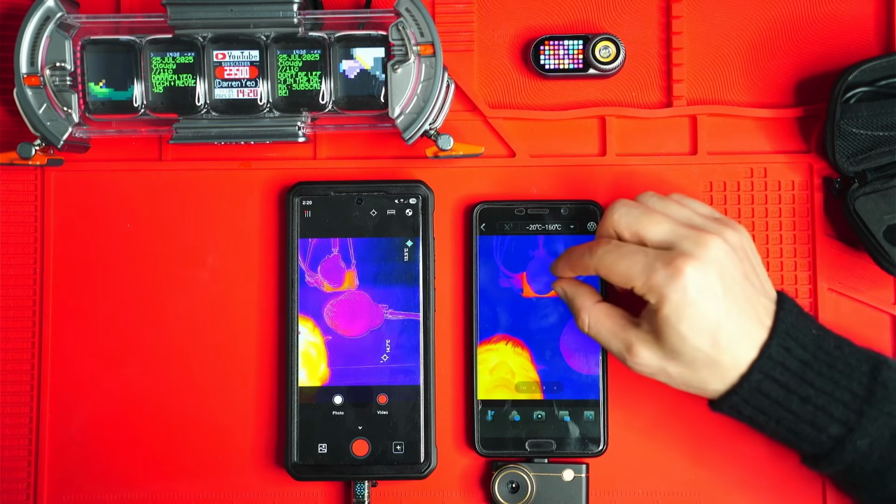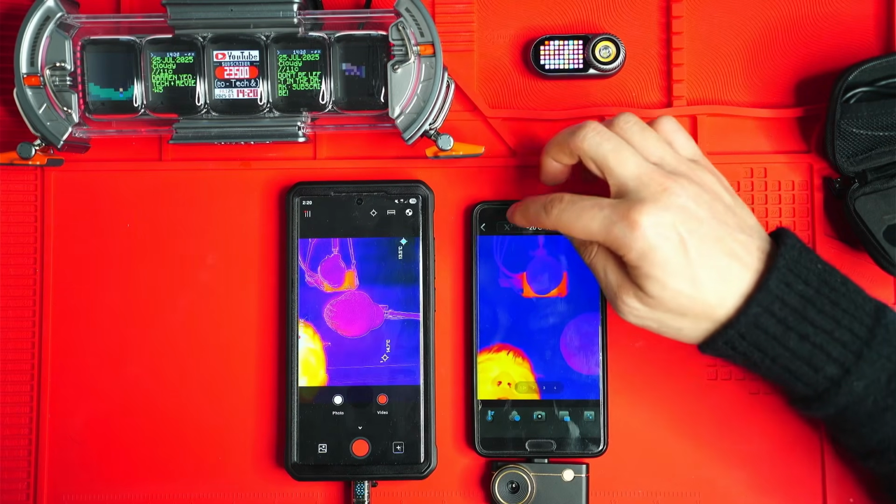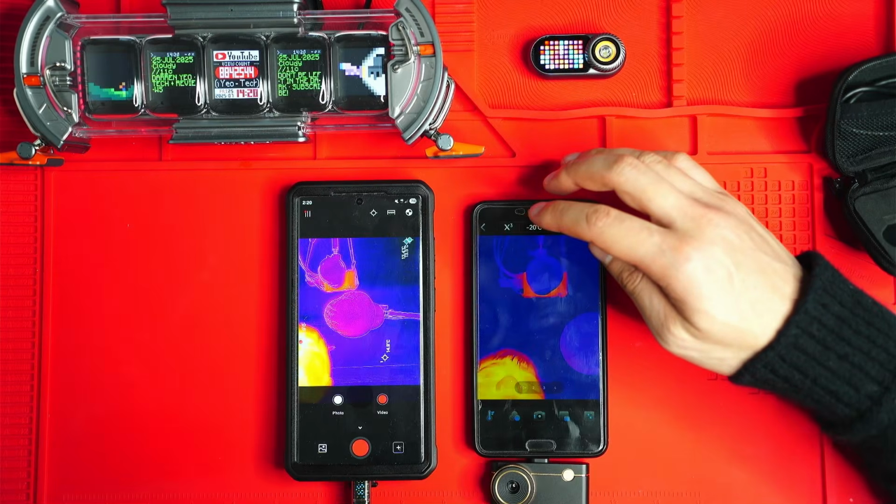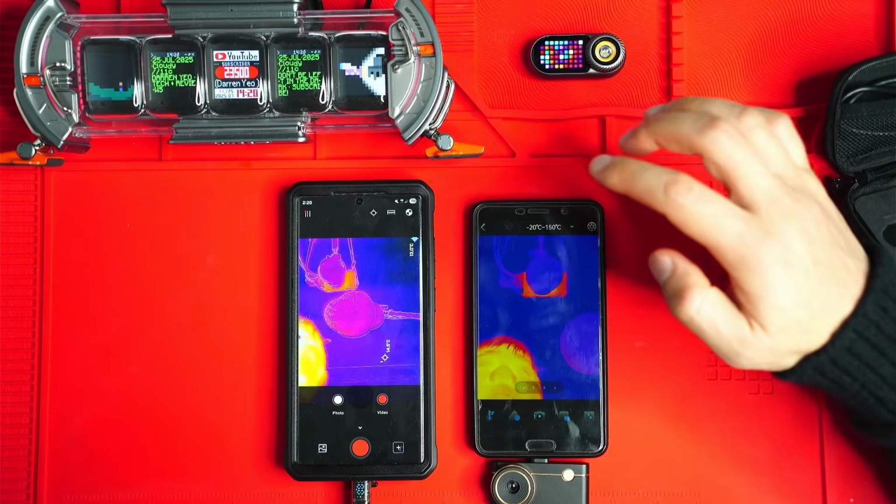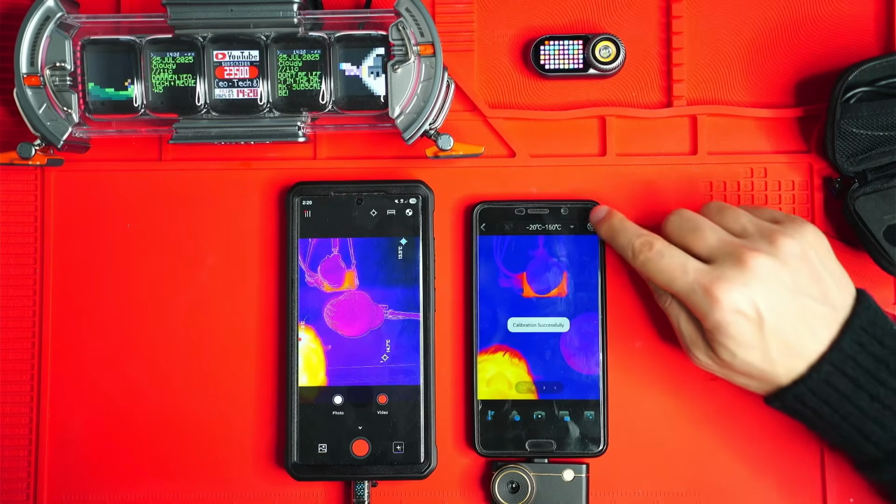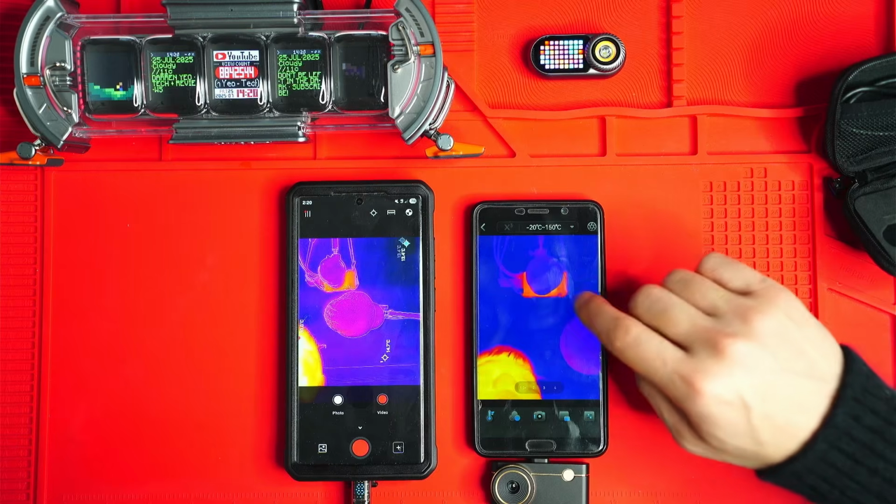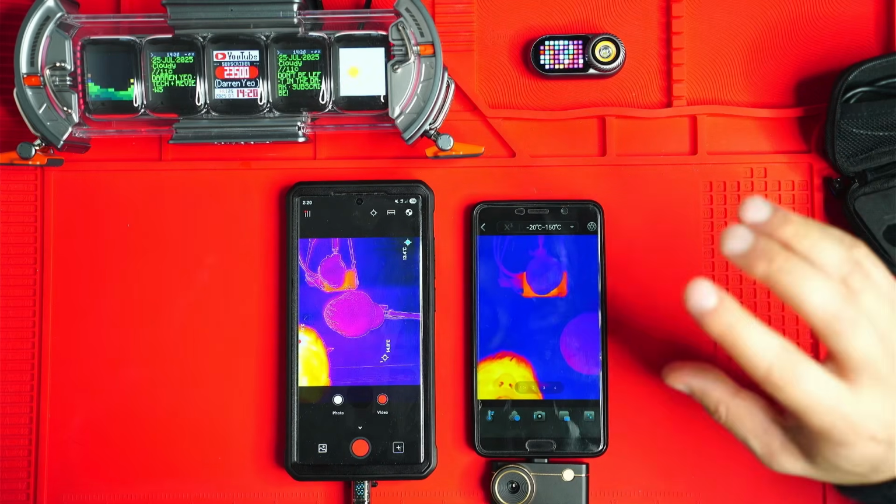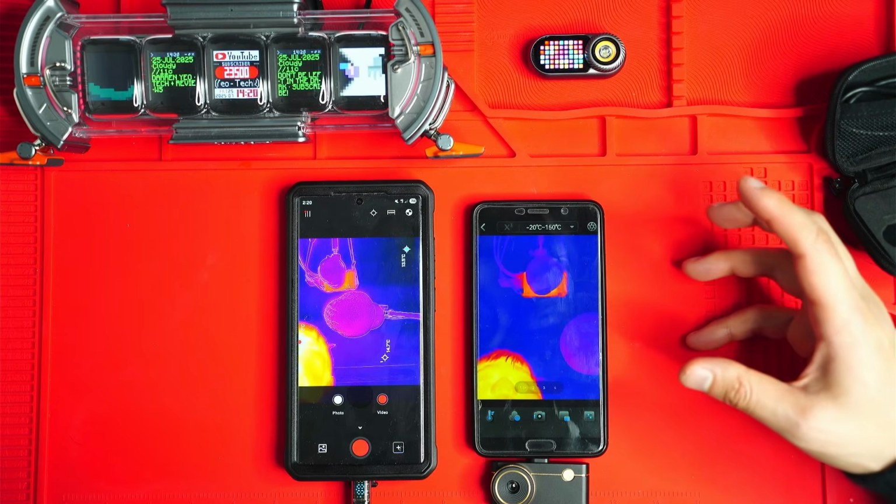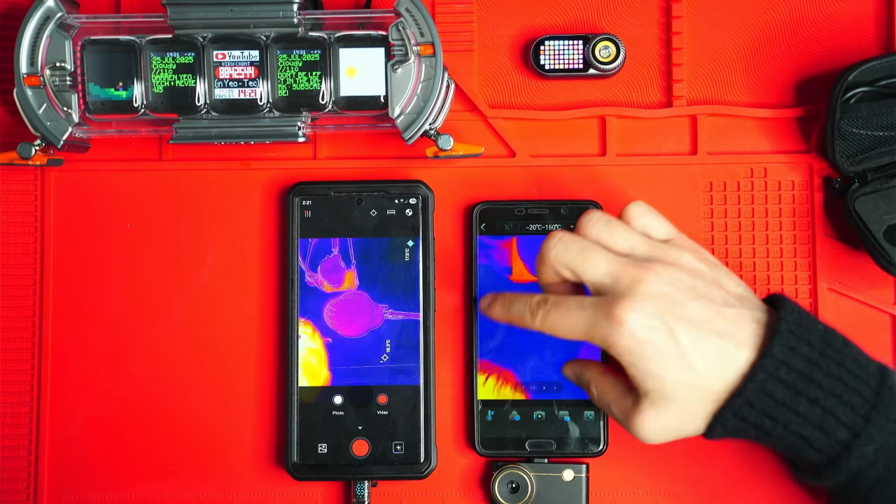Now this is an older phone, so unfortunately it doesn't have very good image processing capabilities. It just lags and stuff when I use it. But if you've got a more recent phone, it's going to be able to process that image nicer. There's also this shutter reset button on the top there to calibrate the camera. So sometimes you'll notice the colors on either of these cameras can be a little bit out of whack depending on what you're looking at, if you're swapping scenes very often. So you need to recalibrate that camera every now and then. So you've got this zoom feature here.